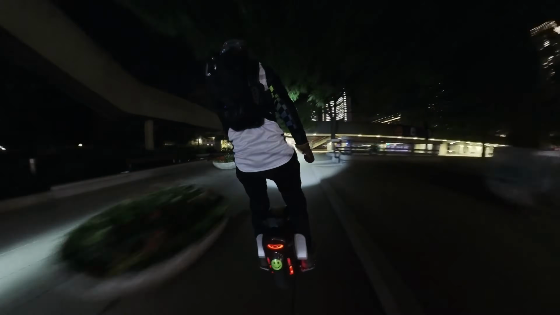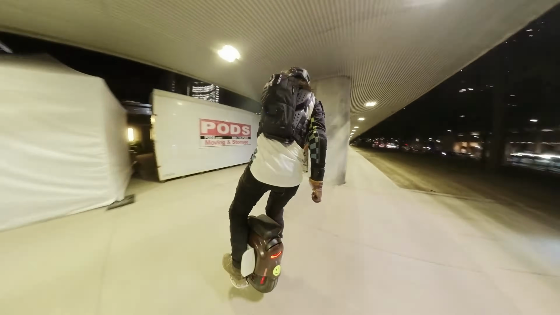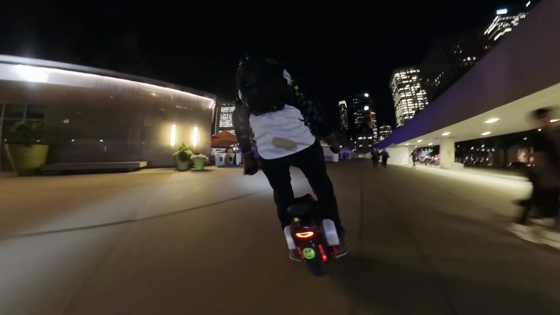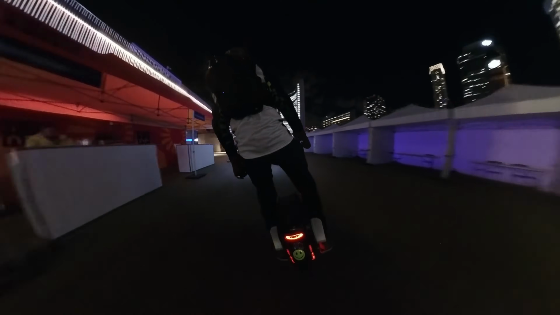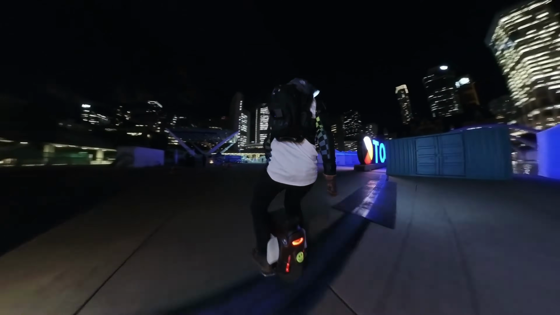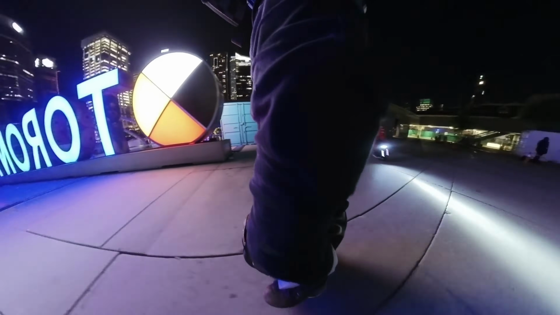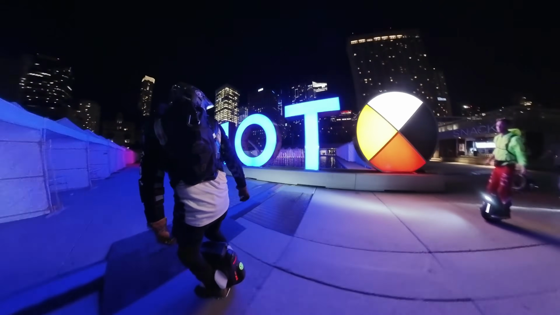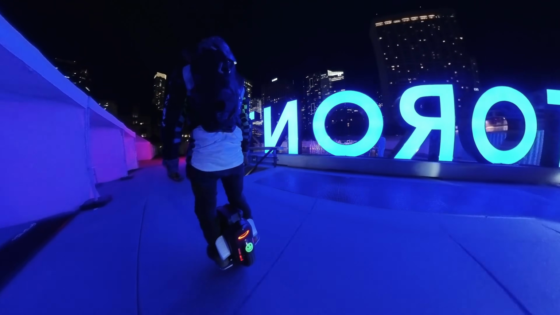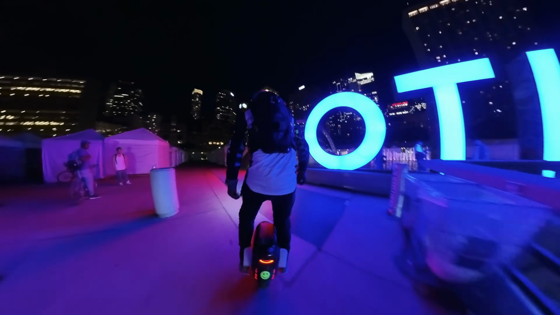All right, and now we're coming into our last stop here, Nathan Phillips Square, in the heart of downtown. You'll see the lit up Toronto letters here in a minute. That's City Hall in the background. But yeah, I hope you guys enjoyed this video. Got a sense of what this 1-inch 360 camera looks like. Even in this neon night lighting, it's still holding up really well.